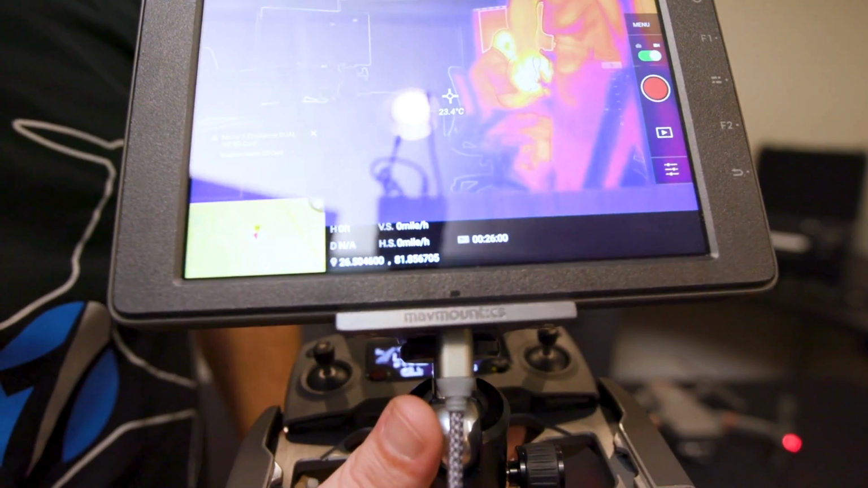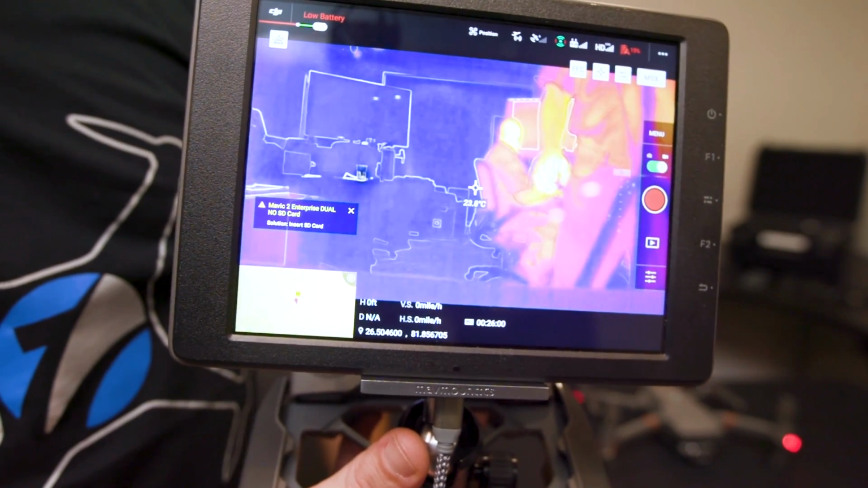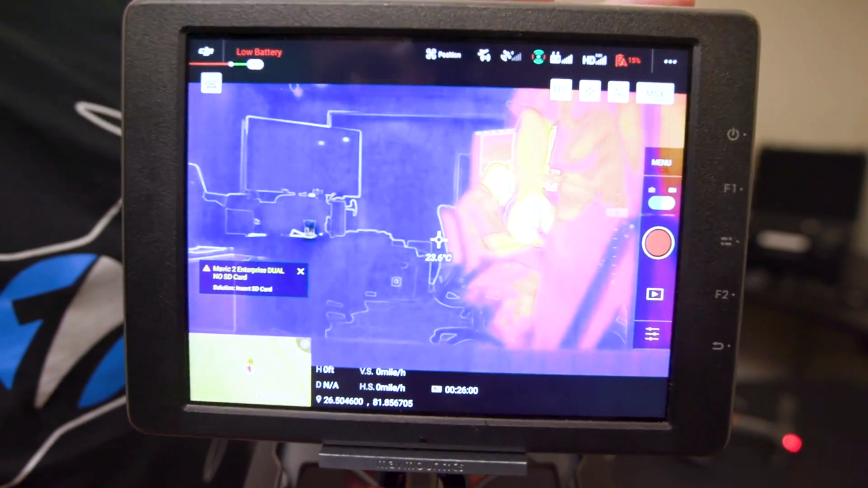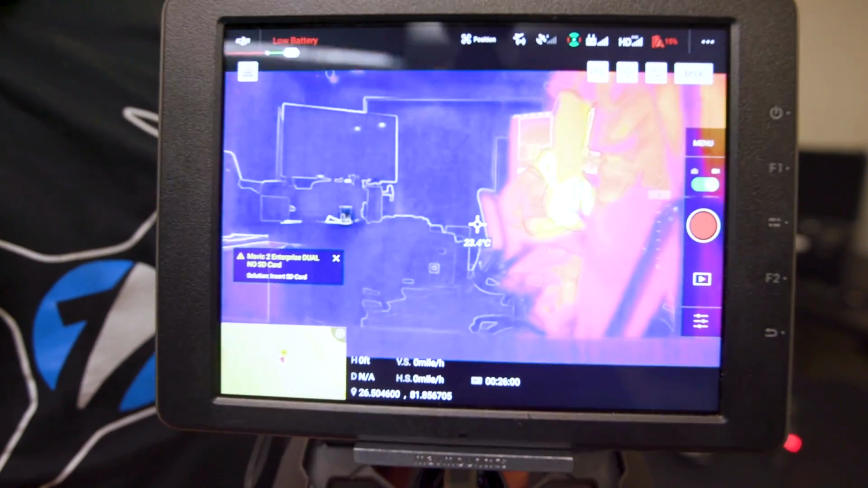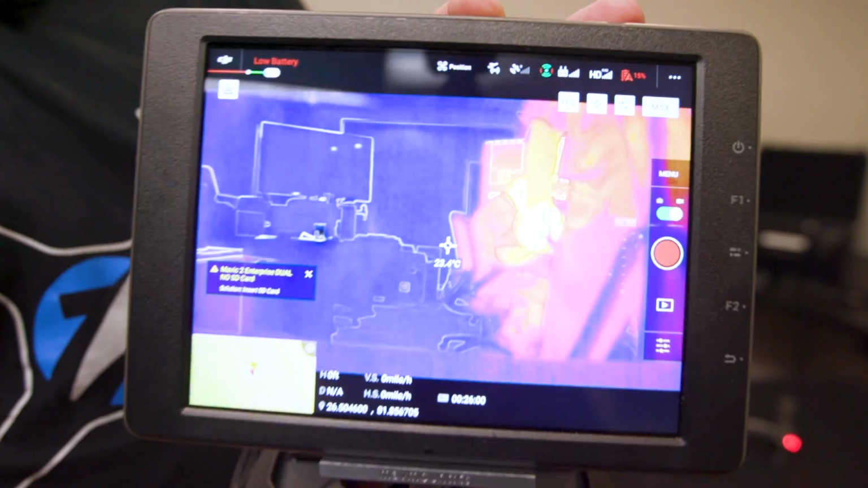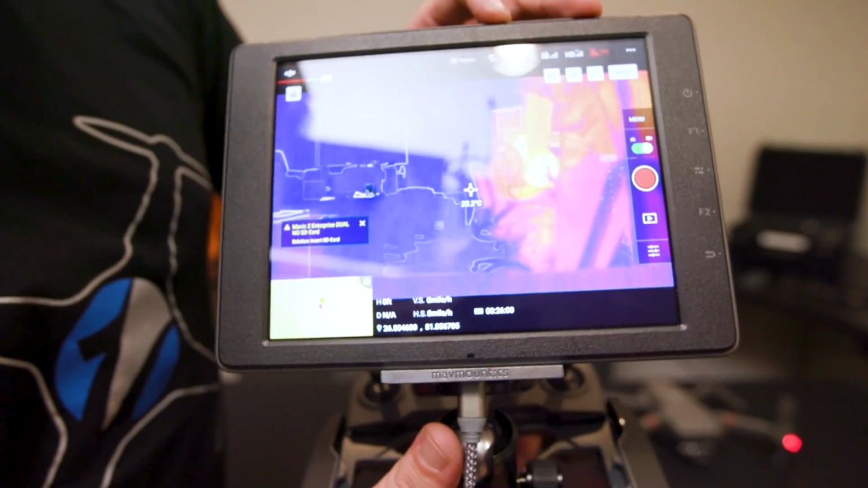Then there's your spot meter in the center. So I apologize for the movement and all that, but it's a whole lot better for me to show you guys real world content instead of screen recording.